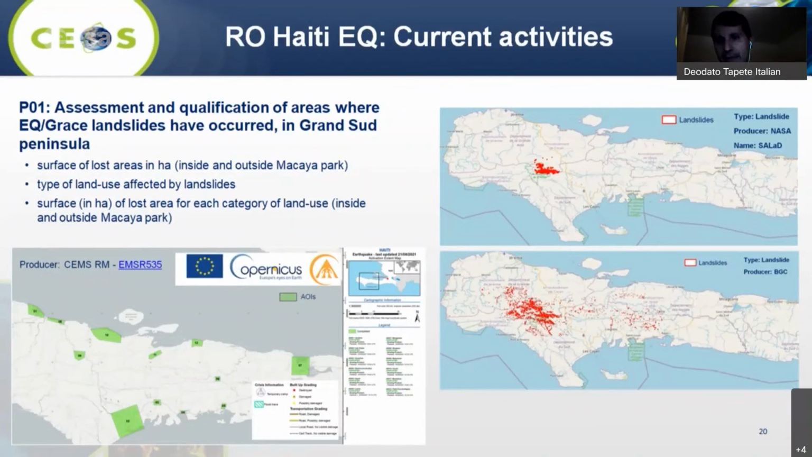You have to think that this earthquake happened along a major fault, nearly east-west. You see this pretty clearly in this map produced by BGC, a Canadian company, but also in the concentration of landslides that have been detected by our partners from NASA.